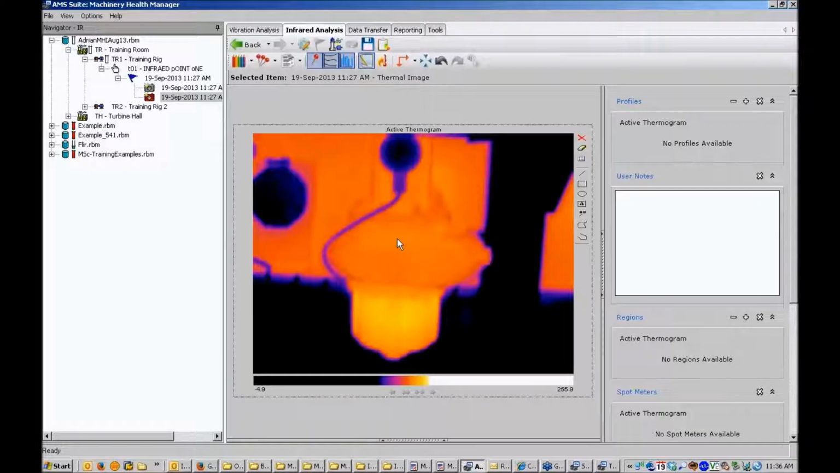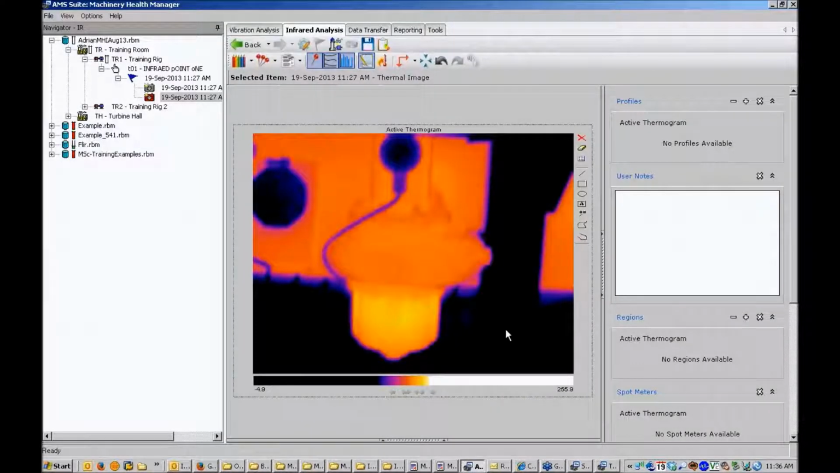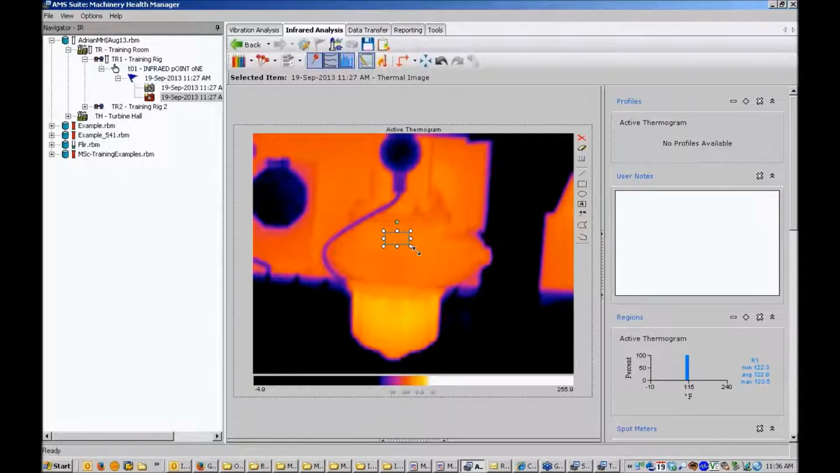I can also add what's known as a region. Again, by right clicking the image, there are various shapes. I'll just keep it simple with a rectangle. You can manipulate the rectangle and position it where you want on the image. So maybe I'll put it right in the middle of the motor here.